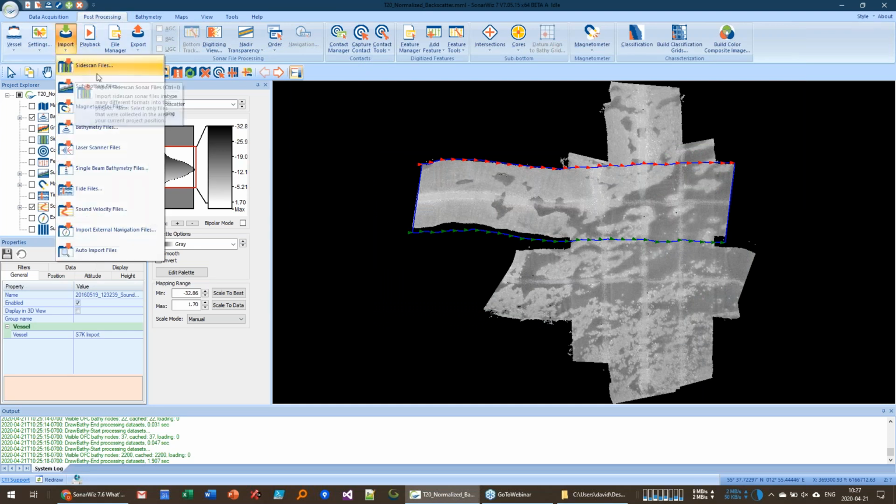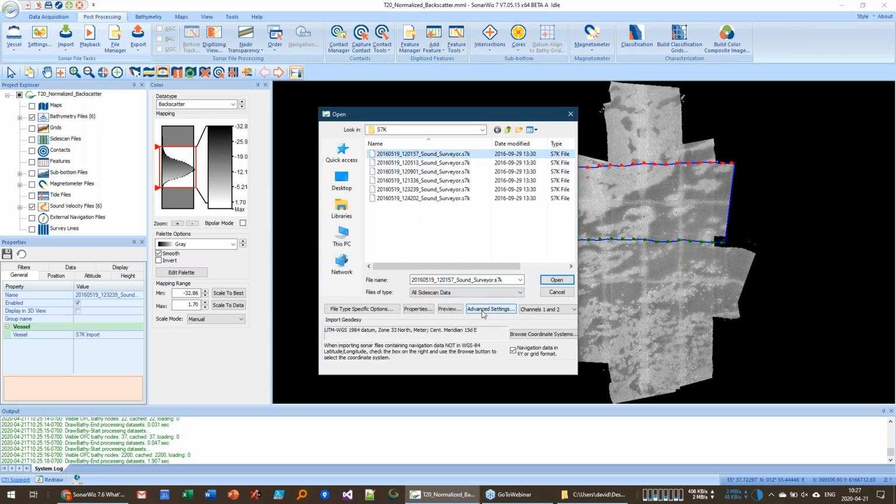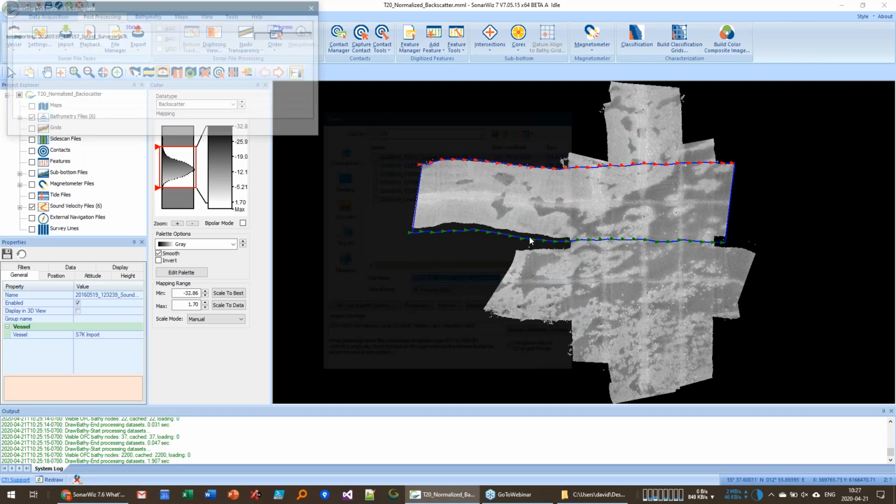What I'm going to do now is, instead of importing this bathymetry as a bathymetric file, import it as Sidescan. Here I can change the number of samples per channel up to 4,096 per channel. That would be over 8,000 samples all the way across, and I can bring that data in that way. Let me pick one here. I'll just do one.